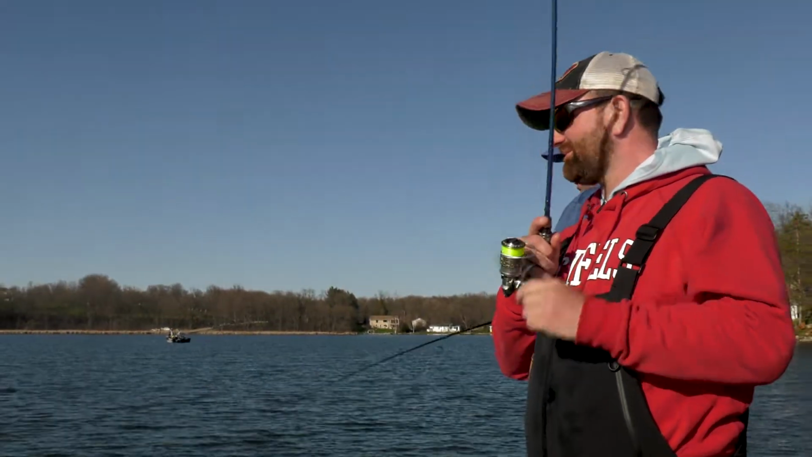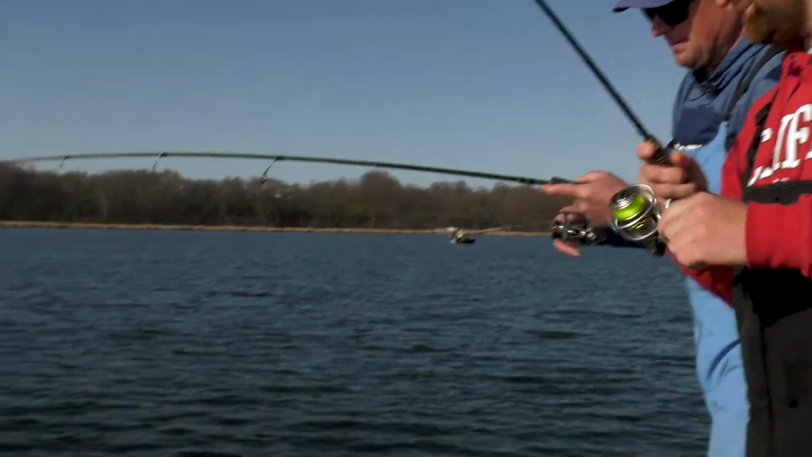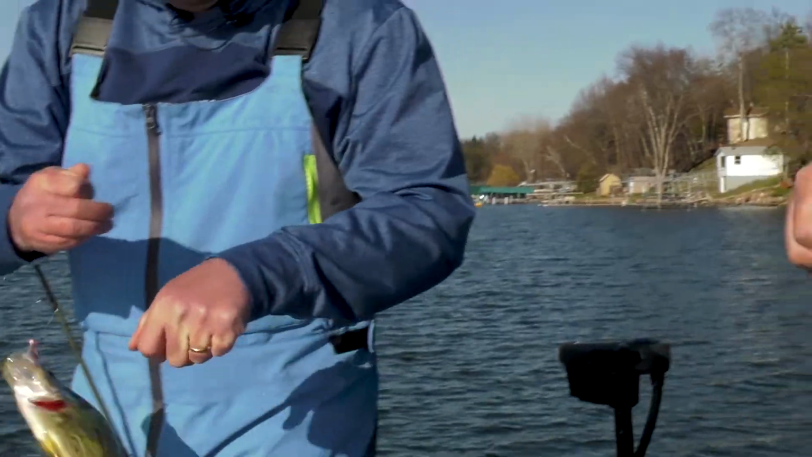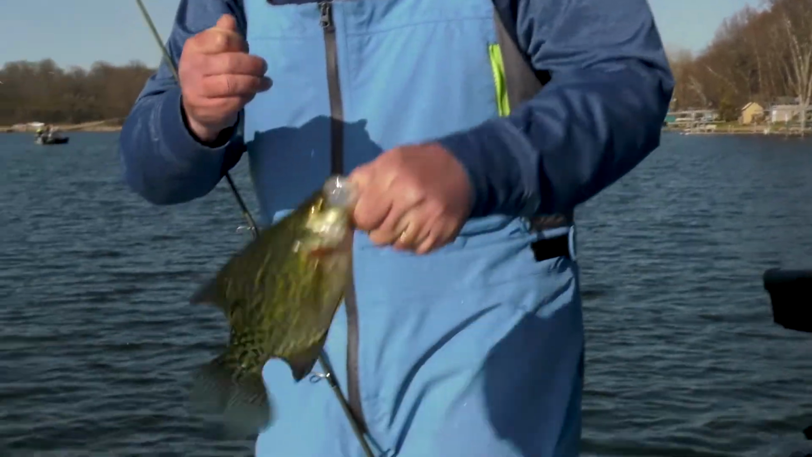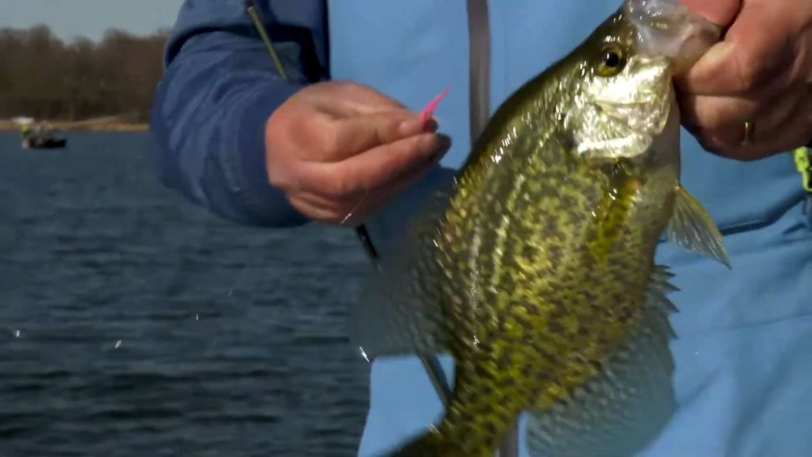Oh, there's a good one. Double. All right, what do you got? Mine's about the same as the rest. Oh yeah, that one's a little better. That's a nice fish, absolutely. Yeah, I think you win on that one. This would go in the live well. Absolutely. Yeah, that one's probably 11 inches. All right.